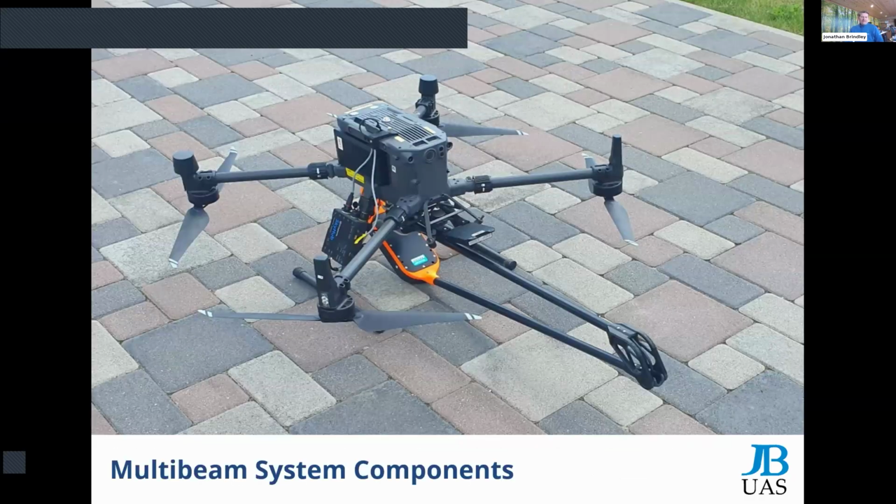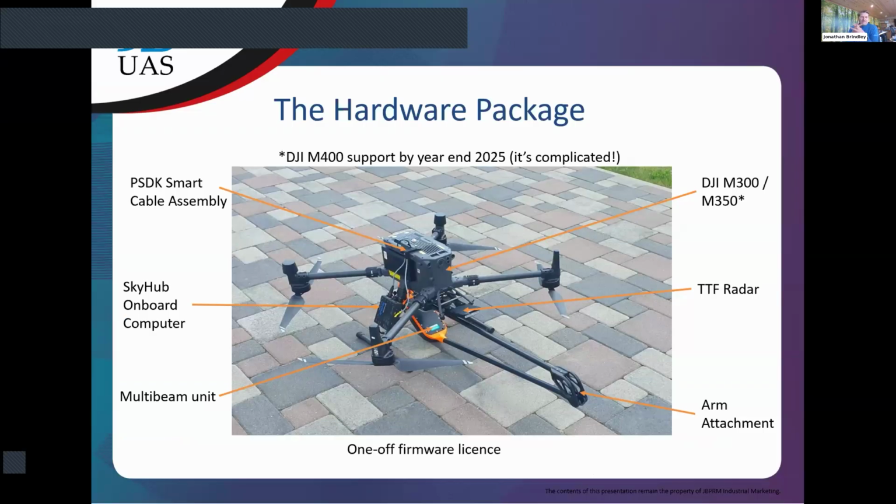So let's have a look at the multi-beam system then. As you can see on the screen there, as I was told, we no longer use an OSDK for the smart cable assembly. It's now the PSDK. We've got a PSDK smart cable assembly, which is connecting SkyHub for data and power into the drone. Again, I'm not going to go into massive detail on this because this is part of your training. We have the SkyHub onboard computer, which is essentially the brains of the operation.